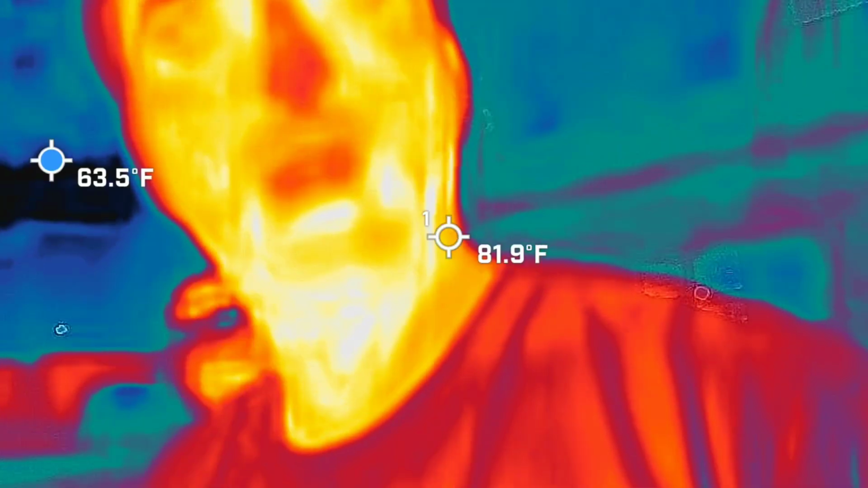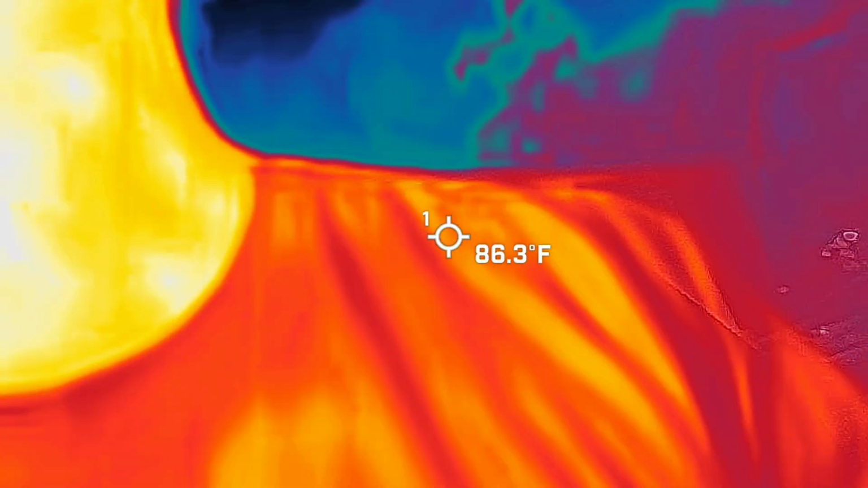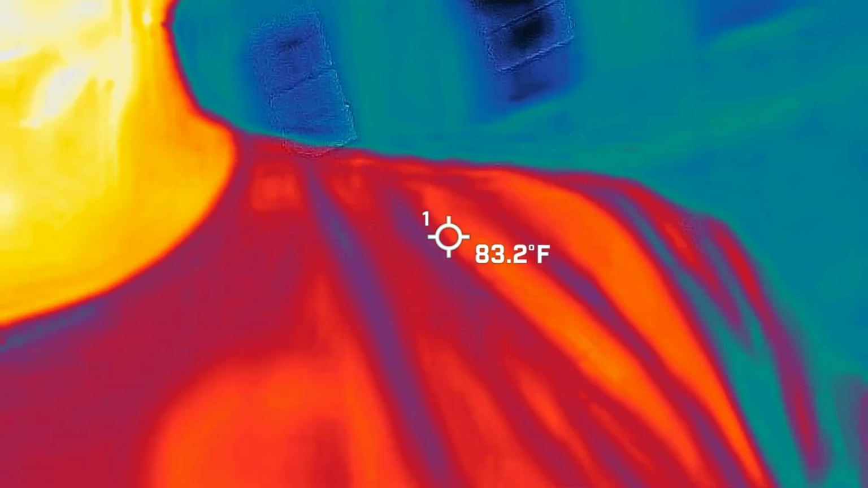We're going to be using thermal imaging. So why would we want thermal imaging inside of a ghost hunt? To see when things appear. How so? That freaked me out for a second. I saw him. How? Because they're cold. Right. Good job. See? Look at him.